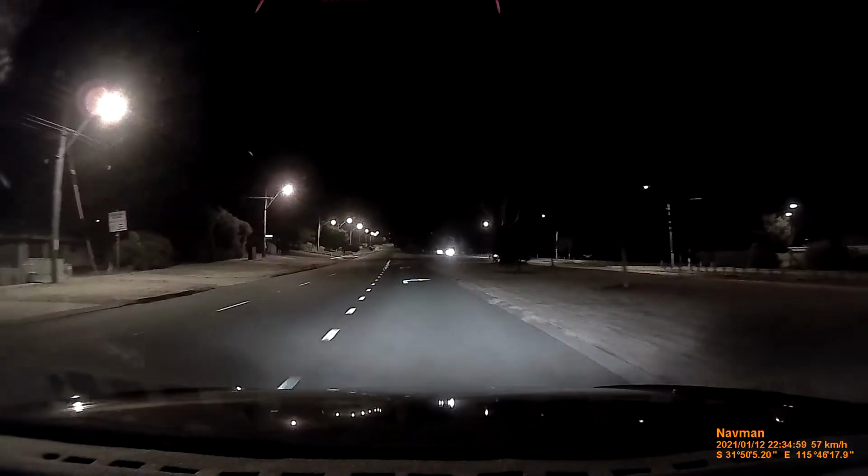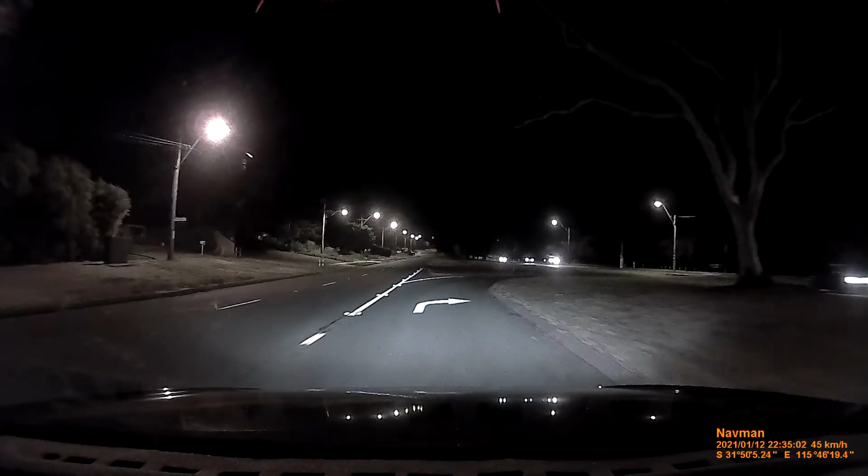You are departing your lane. Please position the vehicle in the center of the lane.